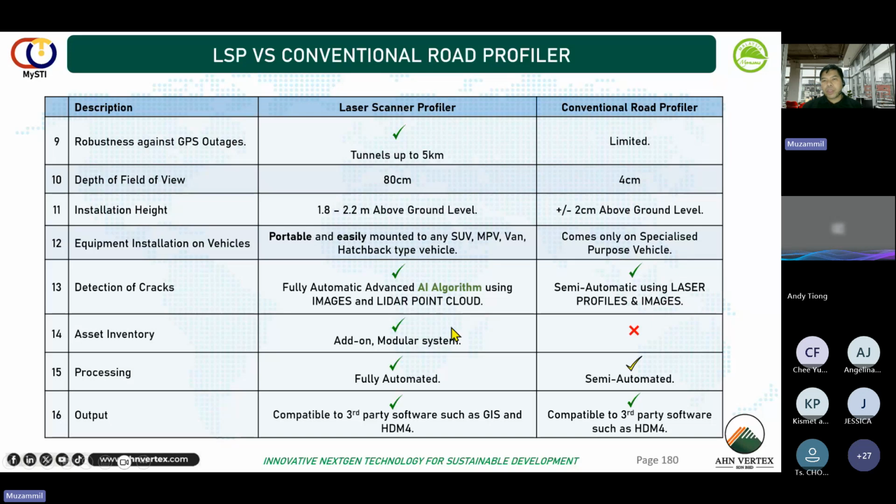Asset inventory is one of the modules that we can add to the machine. We will put a 360 GIS scanner on top of the vehicle. When I was with PCSS in Jakarta, Indonesia, I talked in depth about this with Mr. Andy Tiong. So we try to integrate BIM or GIS into this system.